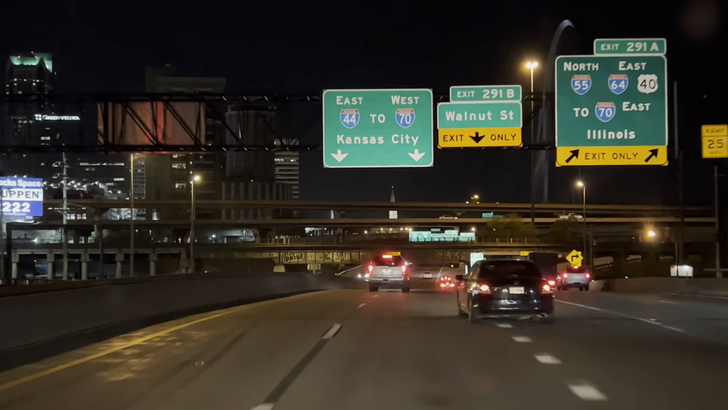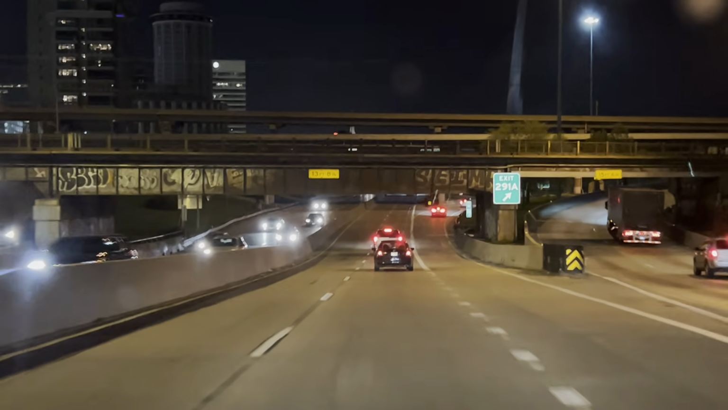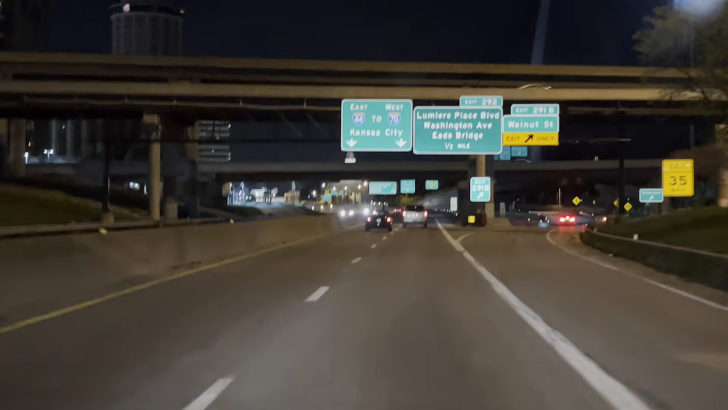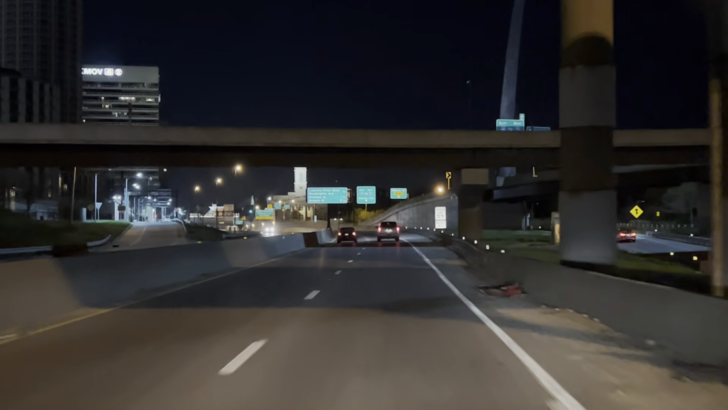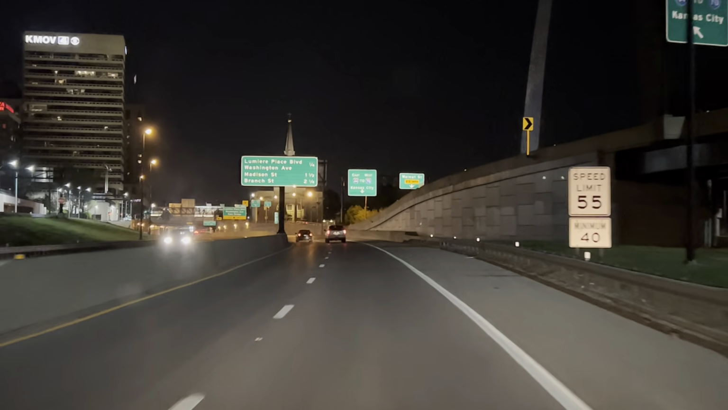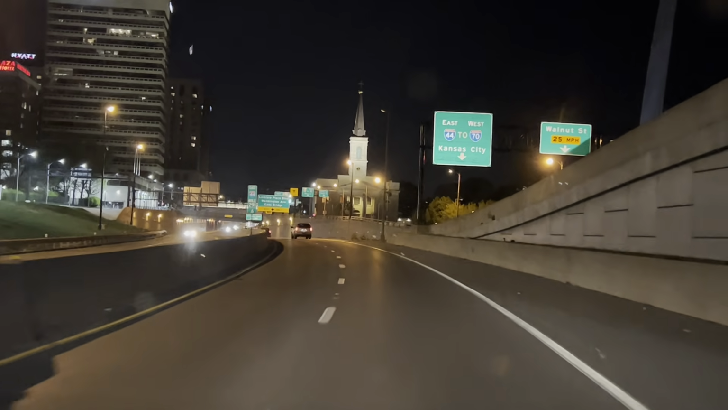You don't want me to get off there? Just keep driving. You'll be alright. You're gonna go right underneath the arch. East on I-44. Continue on I-44 for half a mile. Okay, there's the arch right there, man. Tell me this wasn't worth it.